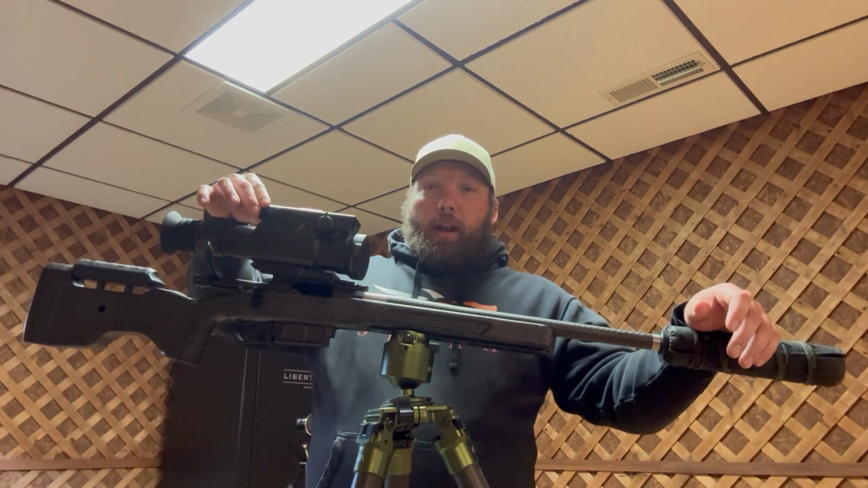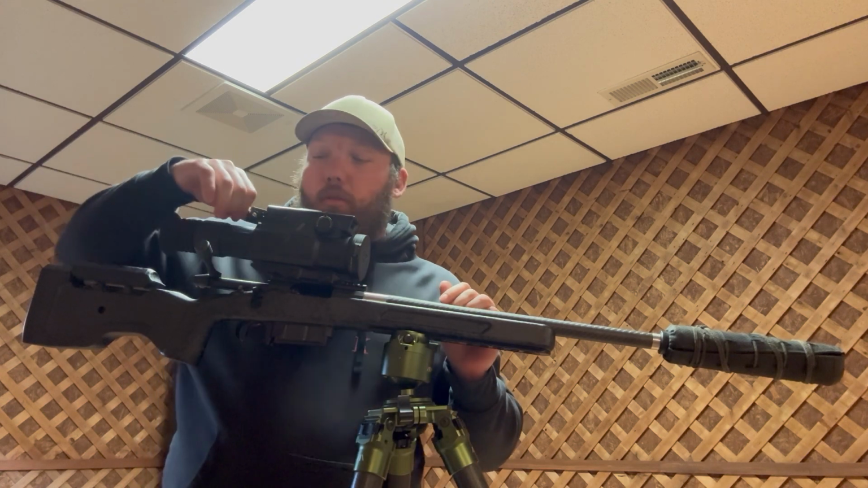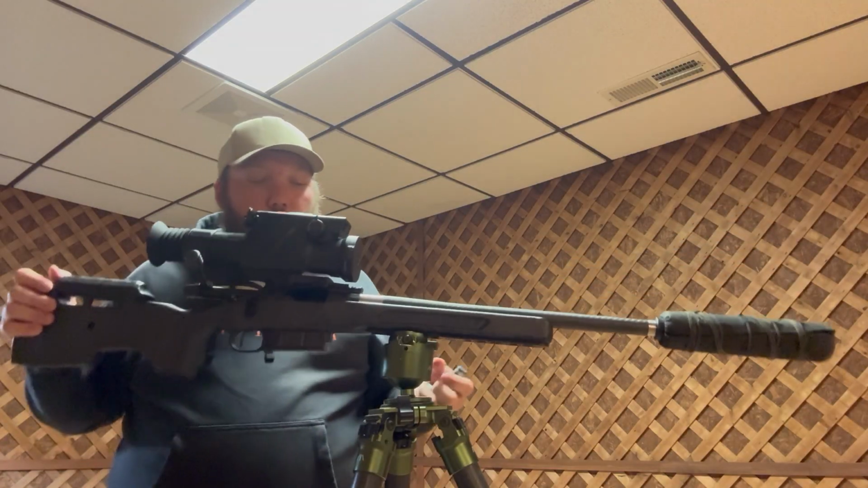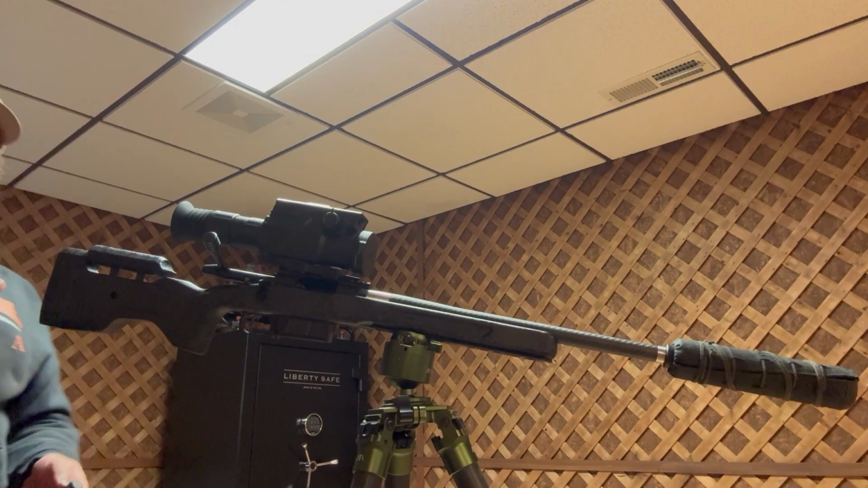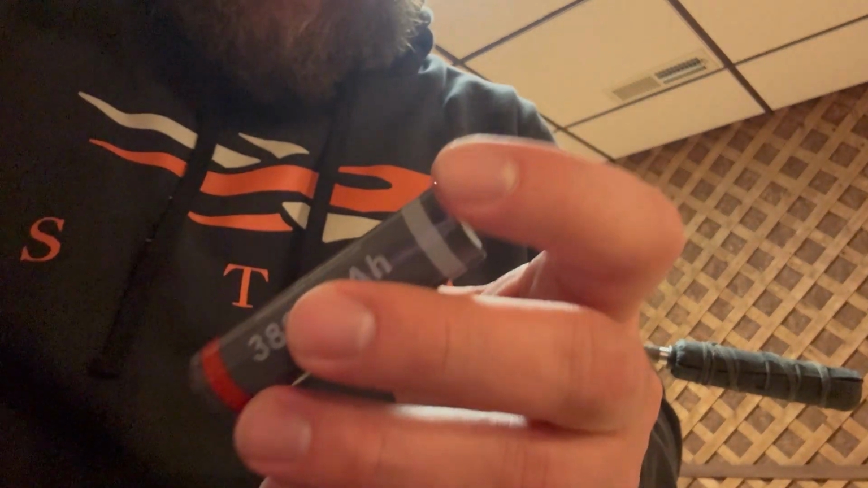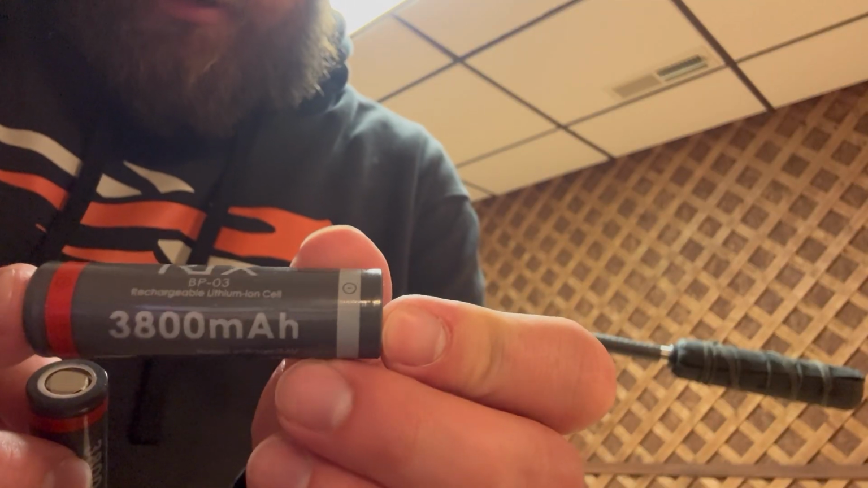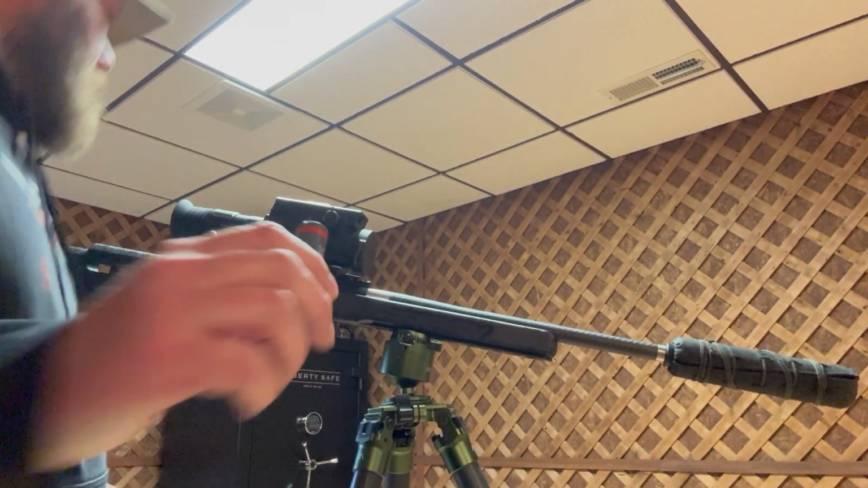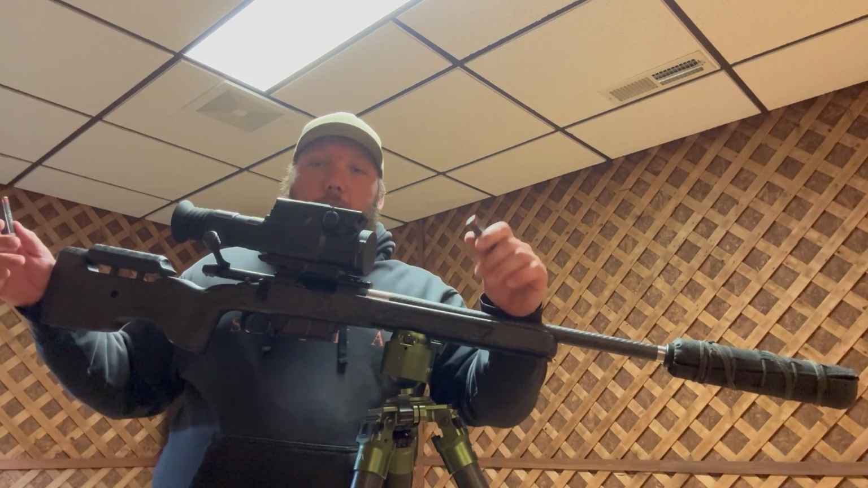This scope runs off of two 18650 batteries, so that being said, they are rechargeable, but they're not proprietary to RIX itself. So you can buy 18650 batteries on the internet, and as long as they run the same dimensions as these RIX, you can run them. I think these batteries run about $50 a piece, and it takes 2 at a time. There is no internal battery in the scope, so when the batteries are dead, the batteries are dead.